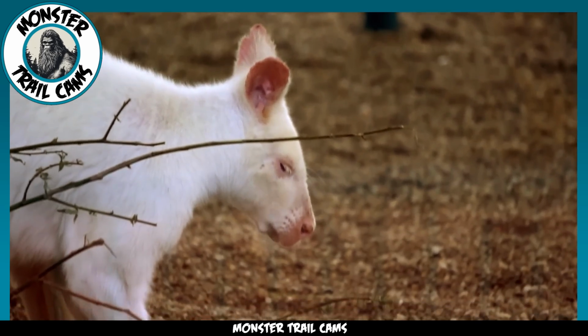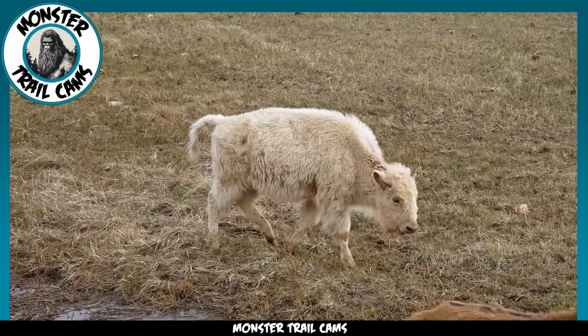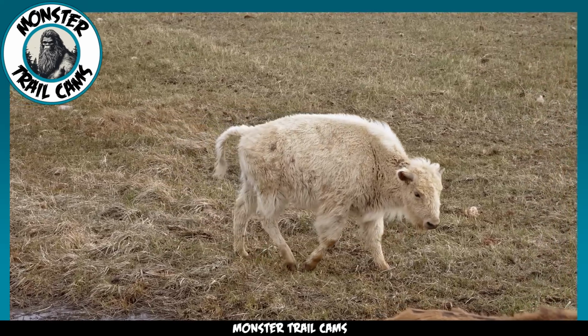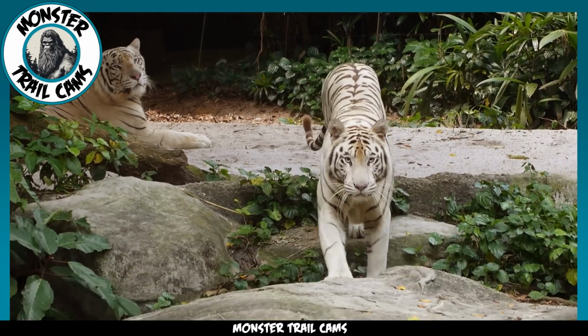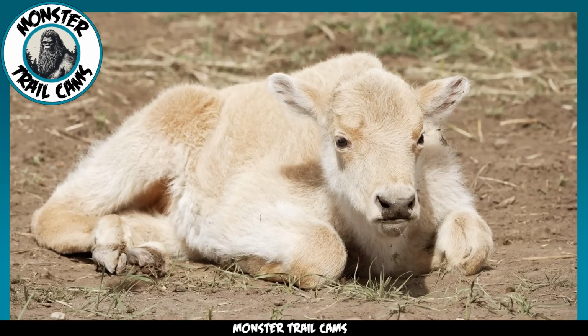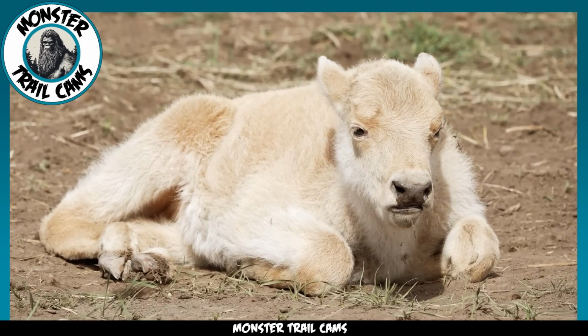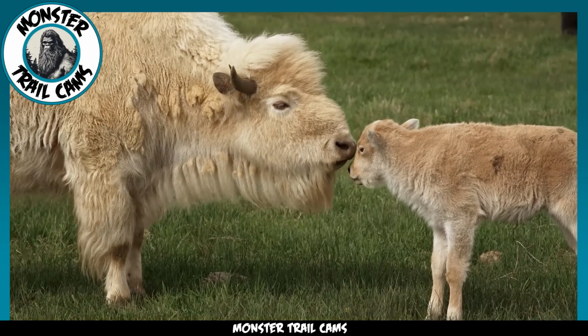Animals' coat colors and patterns are often meant to camouflage them in their environment. For prey animals, this makes them harder to find, and for predators, this makes it easier for them to conceal themselves while on the hunt. Unfortunately, animals with albinism are easy to spot in the natural landscape. Unless it is winter, they are often unable to hide.